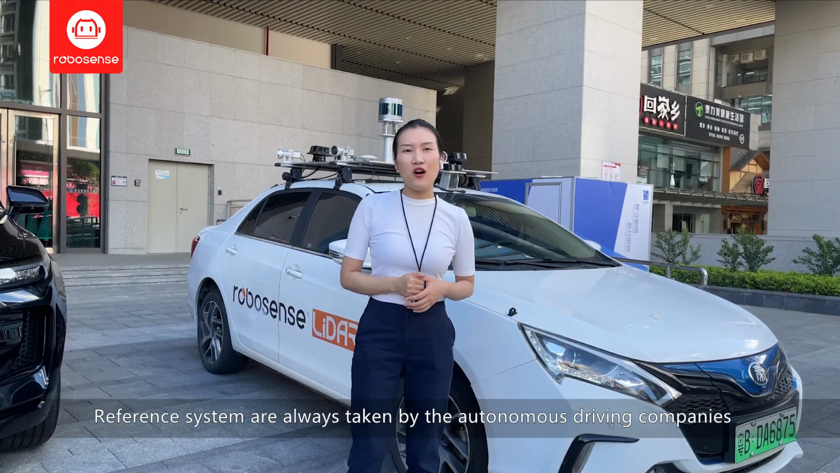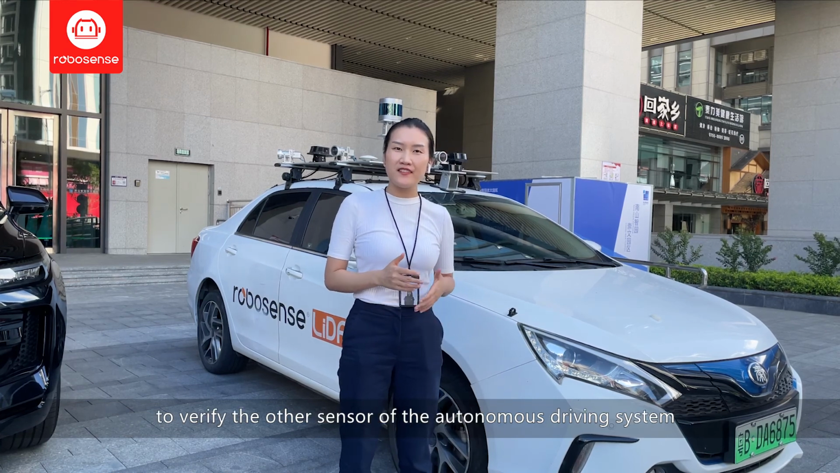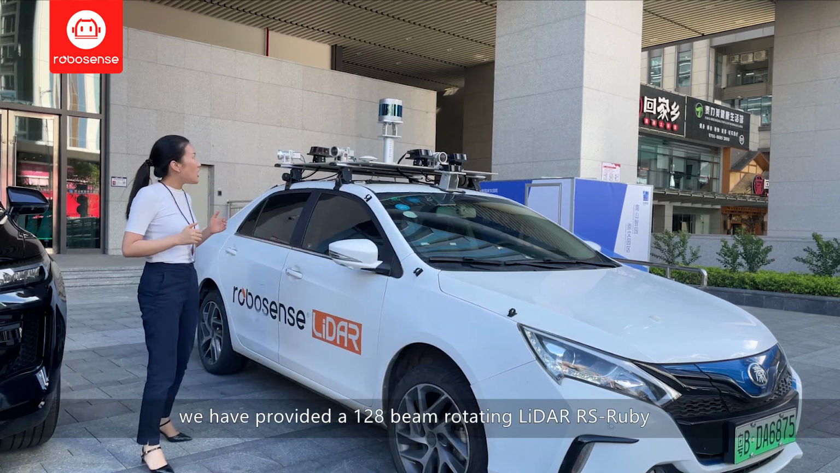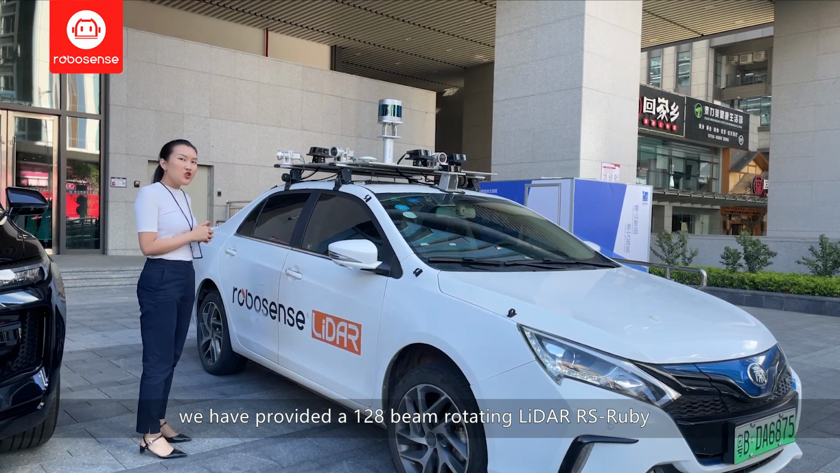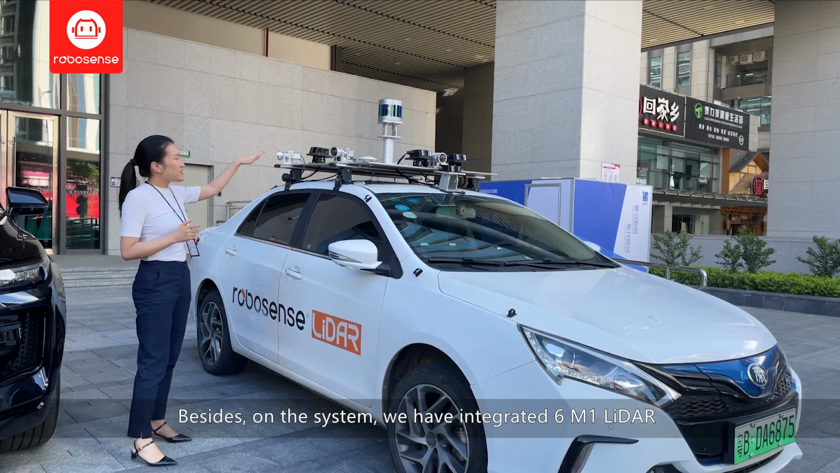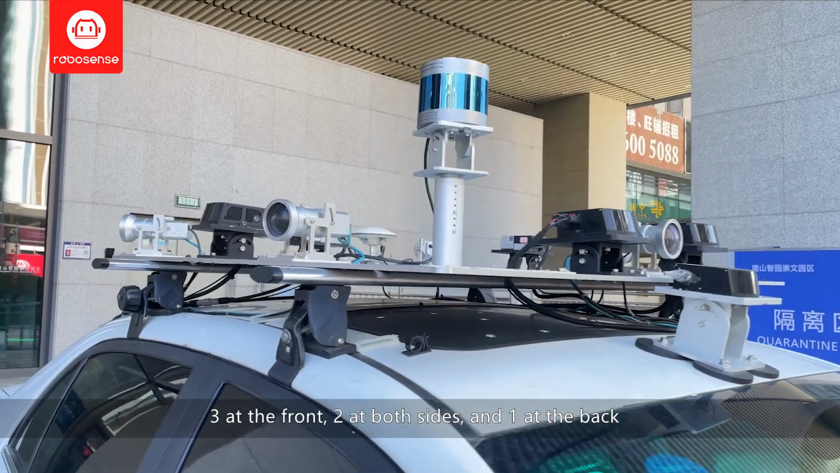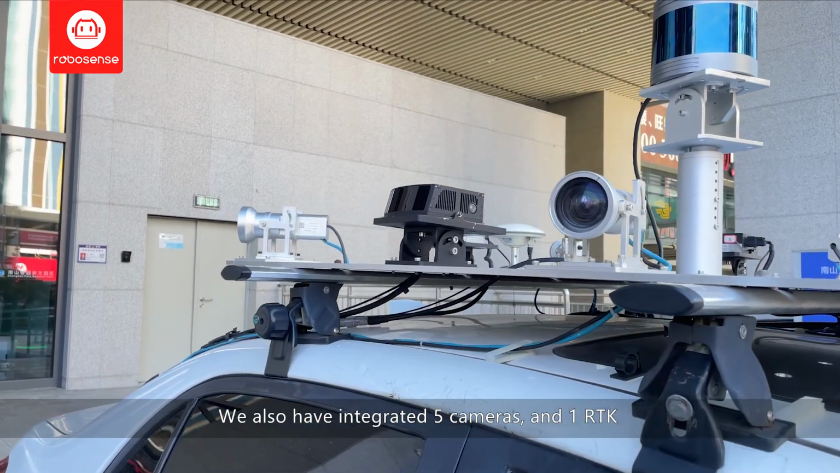Reference systems are always taken by the autonomous driving companies to verify the other sensors of their autonomous driving system. And in our reference system, we have provided 128 rotating LiDAR as Ruby to provide the ground truth data for the mapped LiDAR. And on this system, we have integrated 6 M1 LiDAR, 3 at the front, 2 at both sides, and 1 at the back. We also have integrated 5 cameras and 1 RTK.